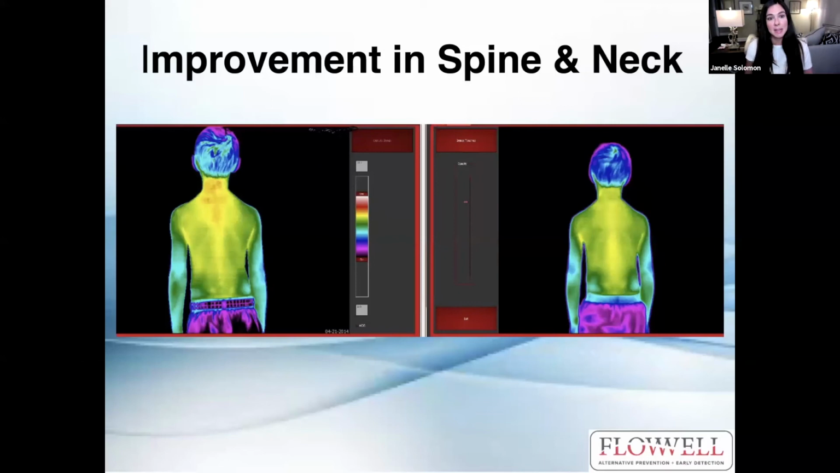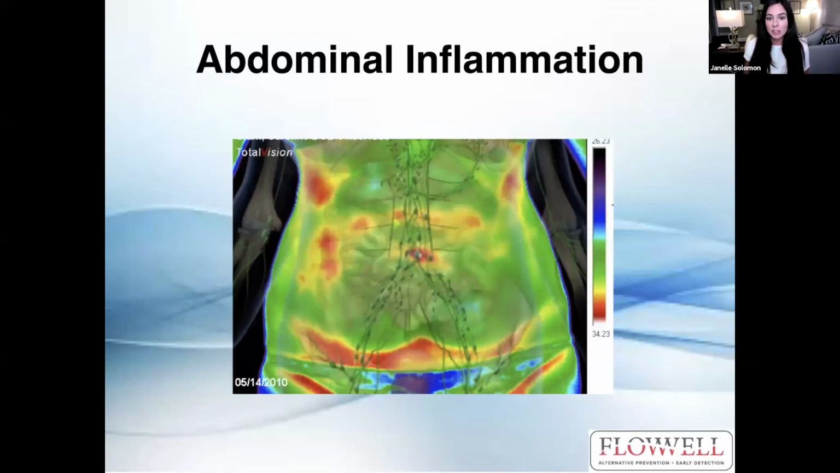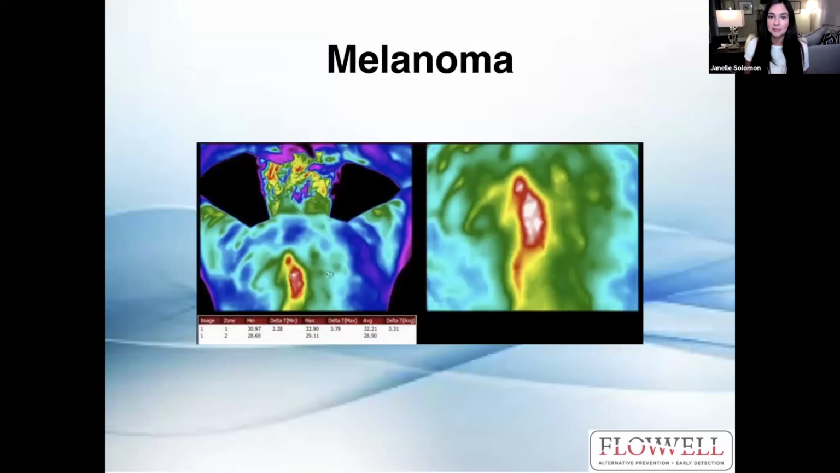Improvement in spine and neck after a chiropractic adjustment. You can even tell he's standing straighter. This is abdominal inflammation with an overlay here. You can just kind of see how they use it in different countries. Brazil uses a system like this, where you can see the anatomy along with the physiology.